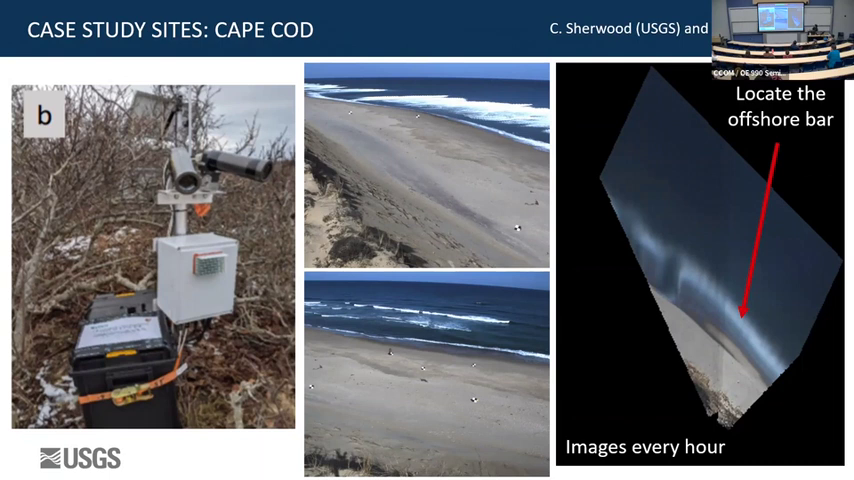We calibrate it on the beach. So these are ground control points in view. We've calibrated the cameras themselves, and you can create basically a stereo image. So we can pick out where that bar is. We can pick out where the shoreline is. We have it every hour. We can basically show and correct it for tides where that bar is, if it's moving, and we have a way to basically monitor the bar.